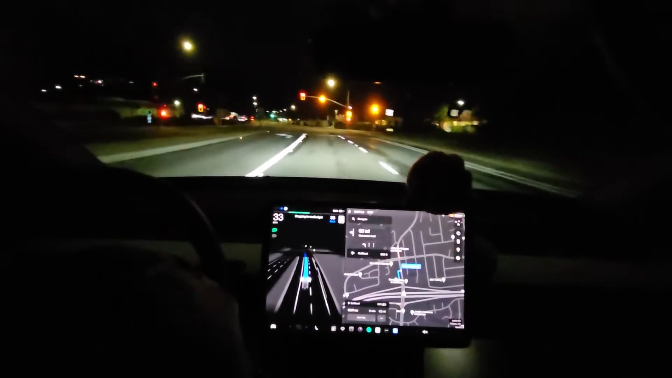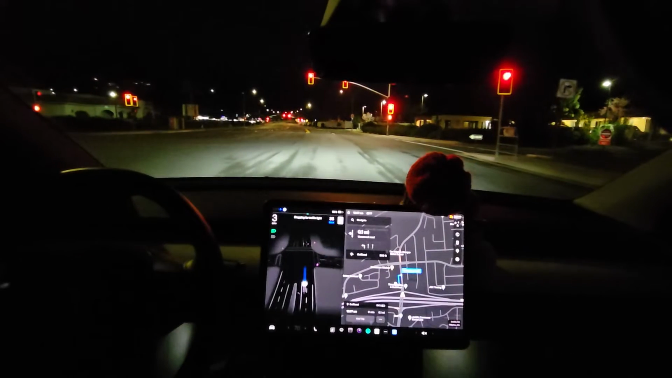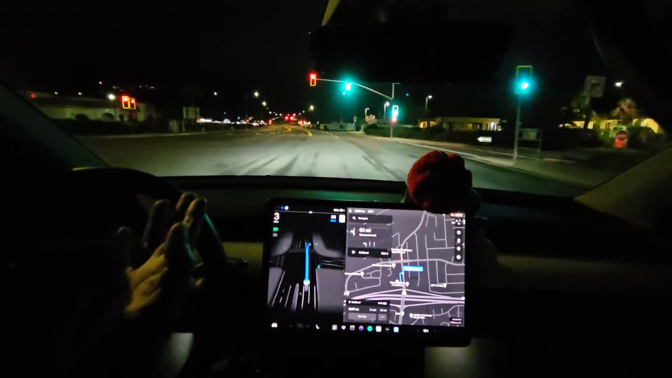It'll do the U-turn, okay, and then it sees the yellow and it's actually stopping. It didn't try and run that yellow. Oh, it turned green already.